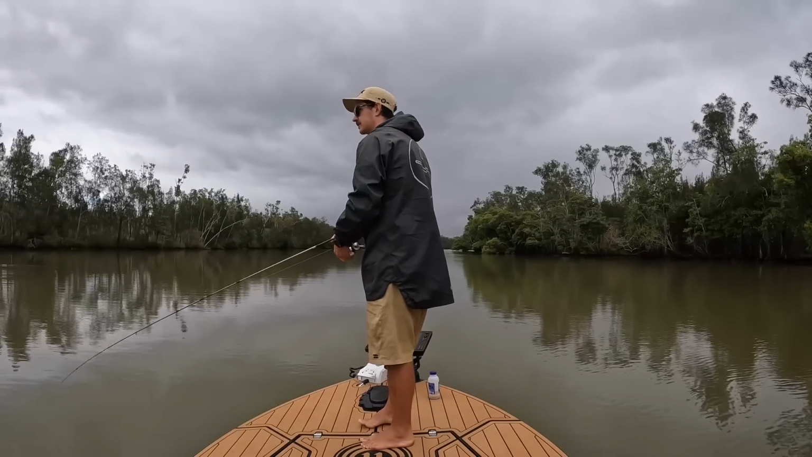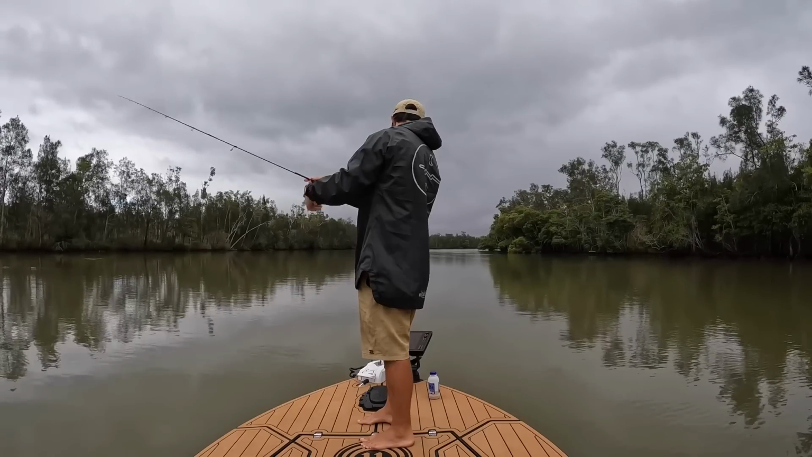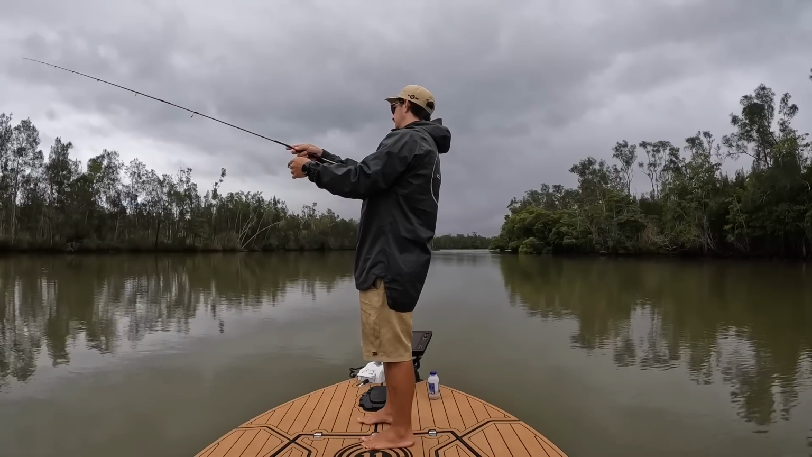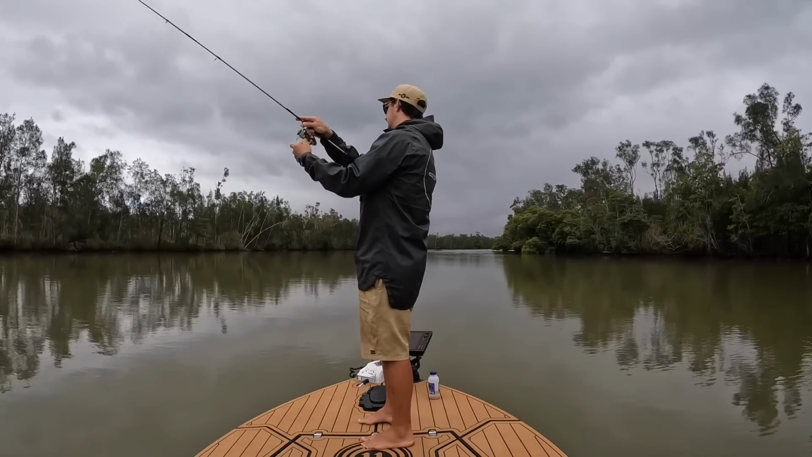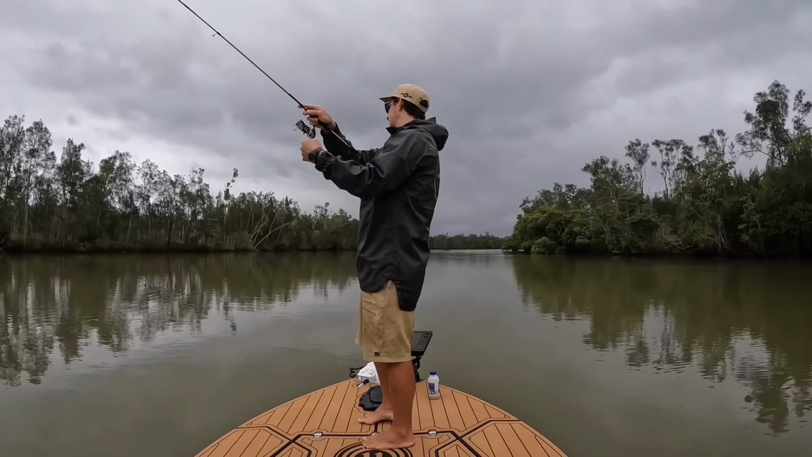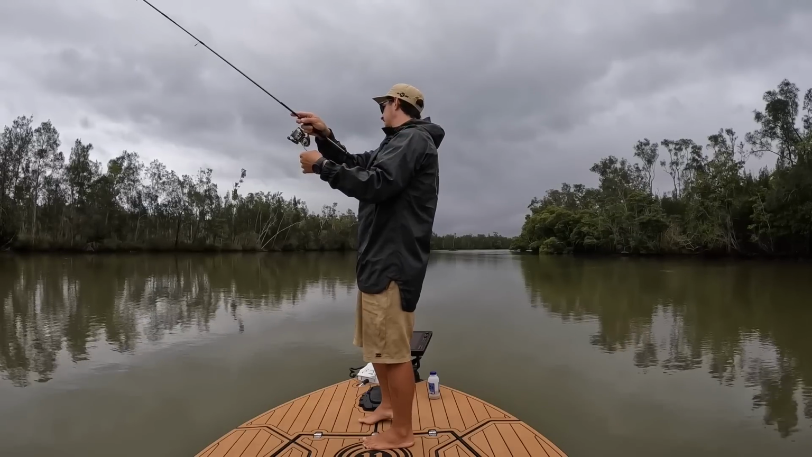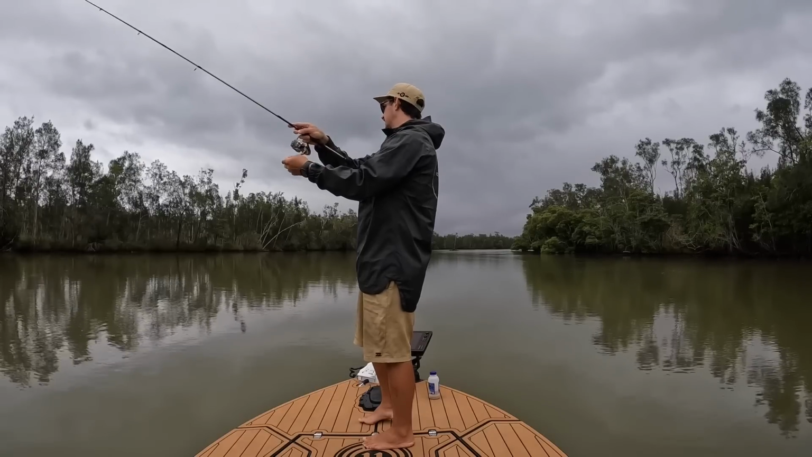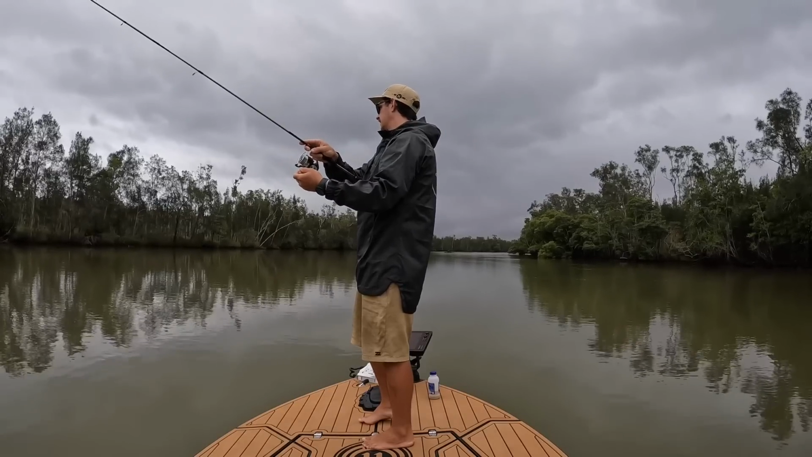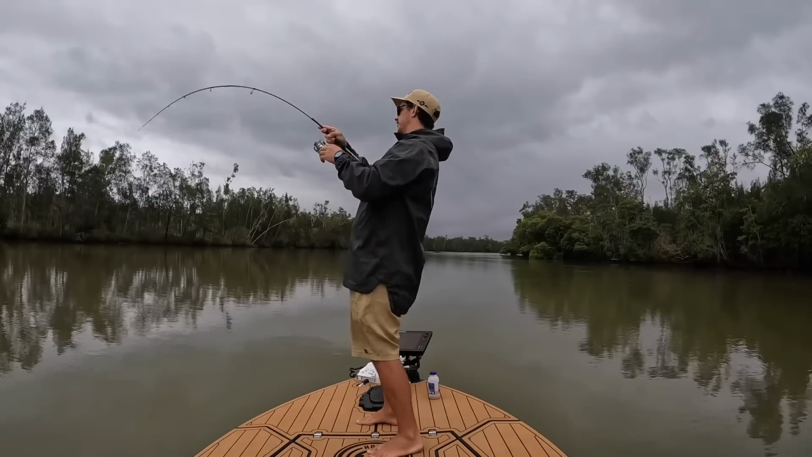He's like a million sharks. There's heaps of sharks down there as well. There was, yeah, like 4. Yep. That sounds good.